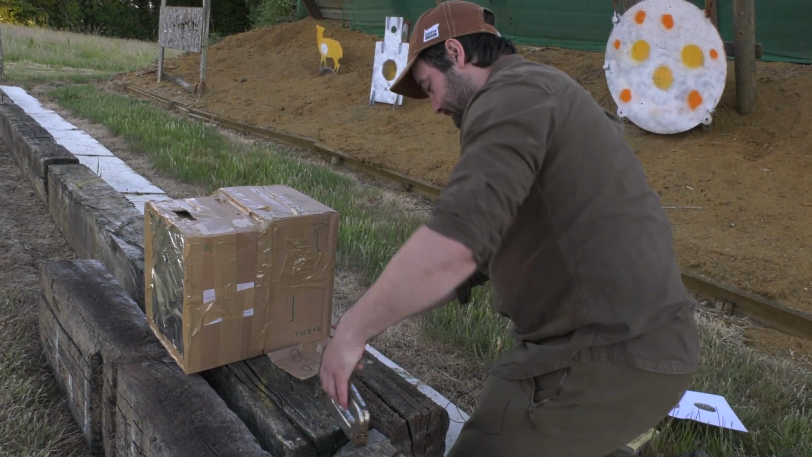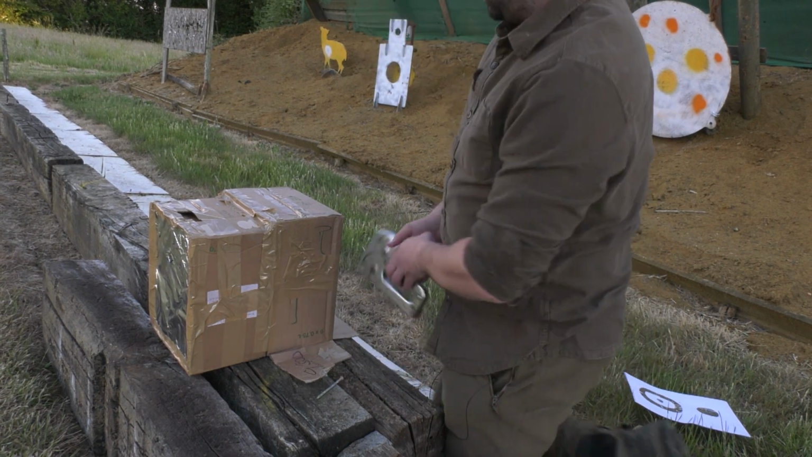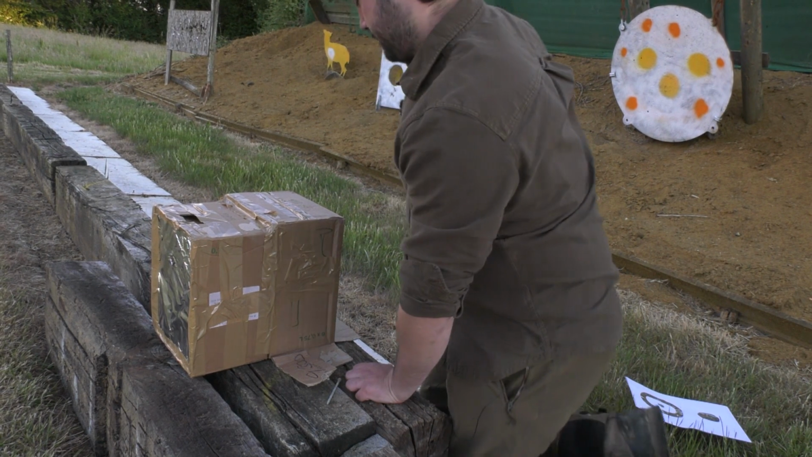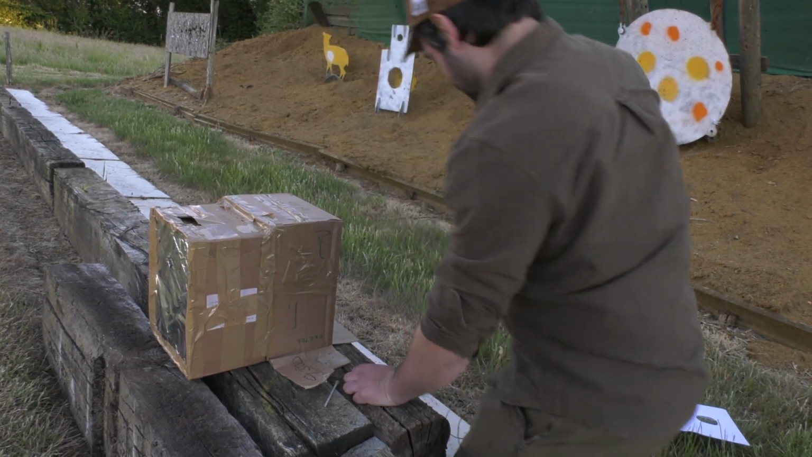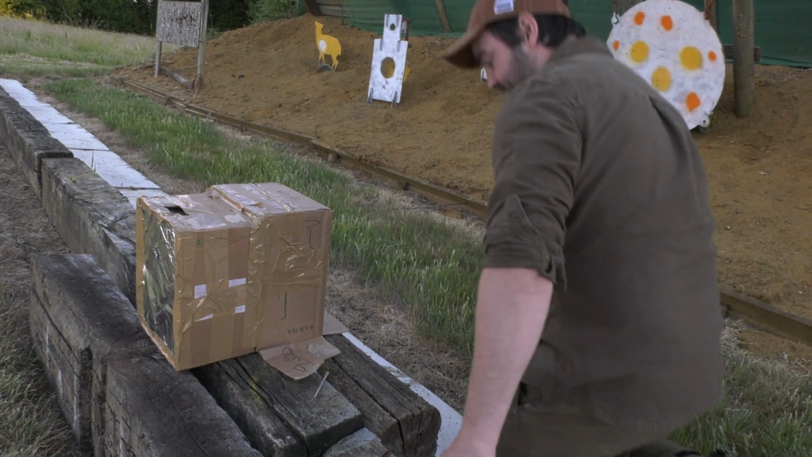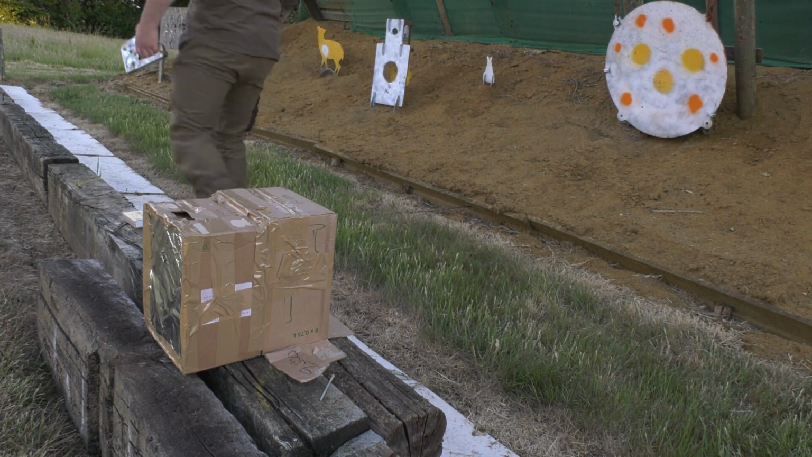It'll be fine. I'm just going to staple that on there, just in case the wind does pick up, it doesn't knock it backwards. If it does go up, I have to apologise to Tim somehow. So that's that, and we'll stick the other targets up on the board up here.